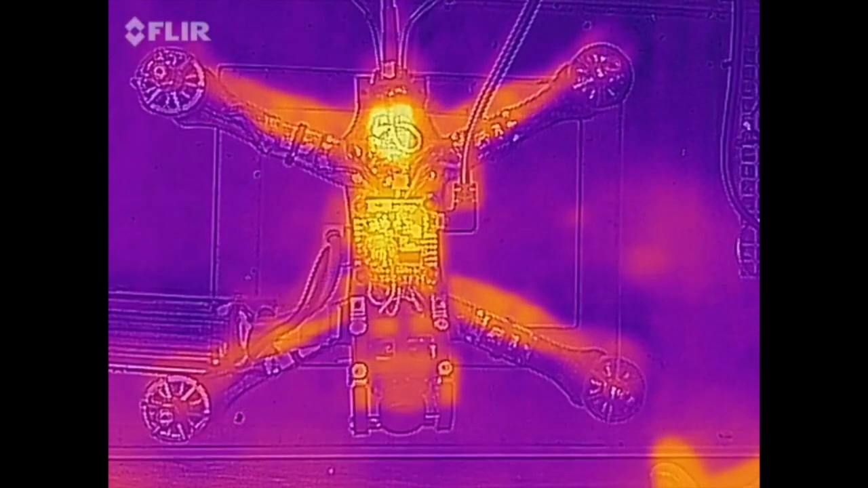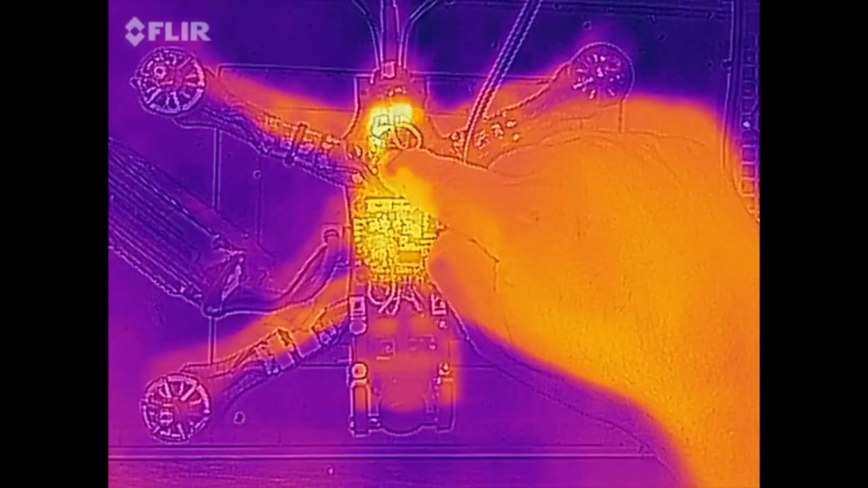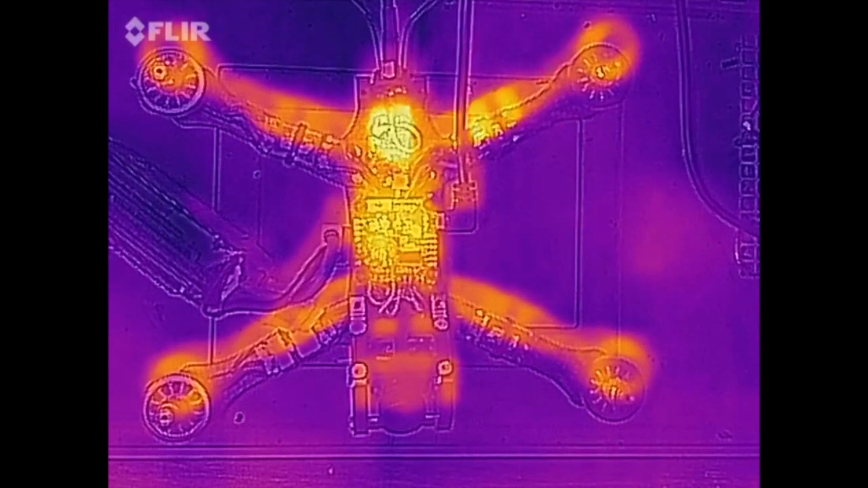Okay, so I'm connected now to BLHeli_32 in the Suite, and I've got my battery plugged in and the USB. You can see the VTX and the FC heating up, so I'm going to go ahead and start the motors now. And I'm just going to start them off at 1200. There's 1200 there. So we can see them heating up. See if I can get this cable out of the way.